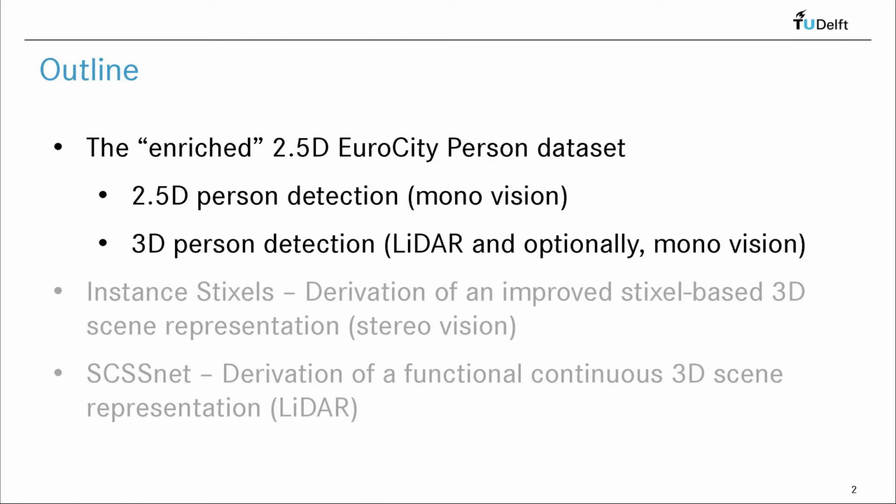I will cover work that recovers various 3D environment representations, bounding boxes, Stixels, and implicit functions from various sensor data, vision, LiDAR. I will start by discussing the new 2.5D Eurocity person dataset that we introduced at the Intelligent Vehicles 2020 conference and mention some of the experimental work that uses it. Work on person depth estimation for monocular vision and 3D person detection using LiDAR and monocular vision. Both works are presented at this conference, and I refer you to those individual presentations for more details.